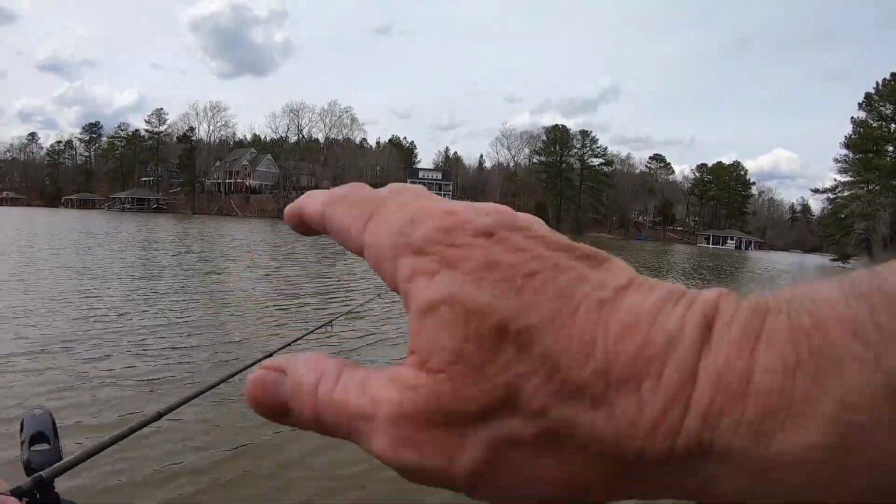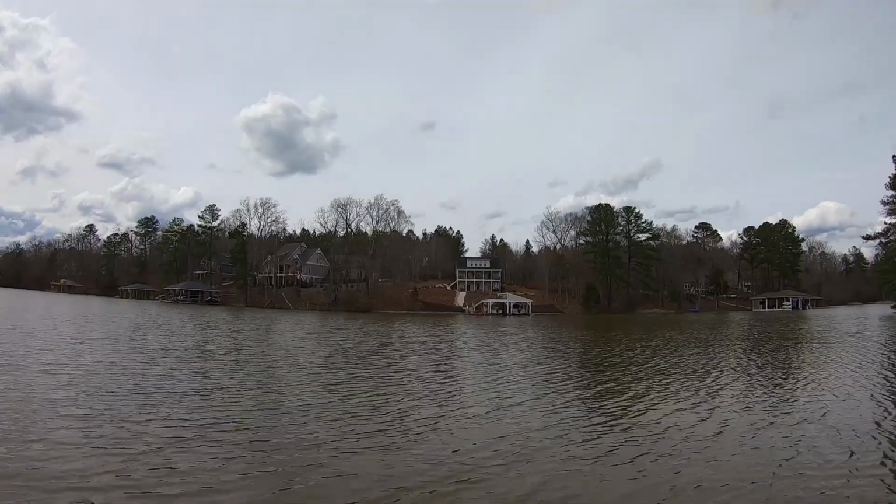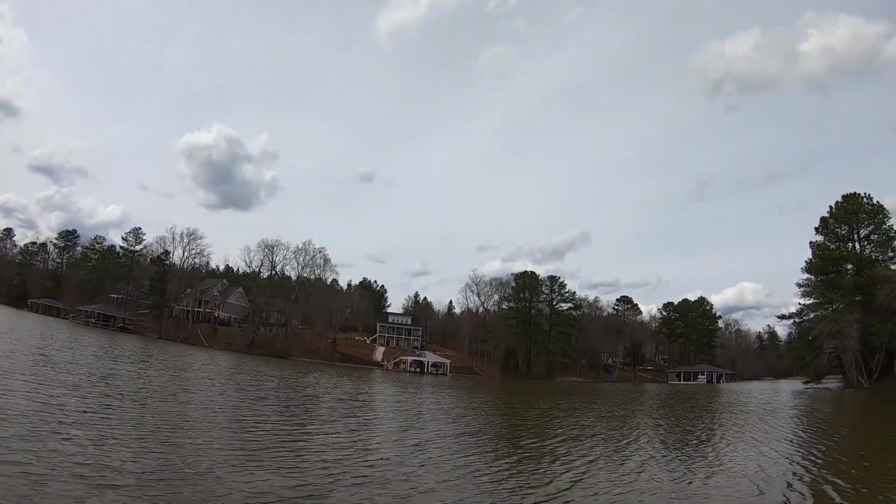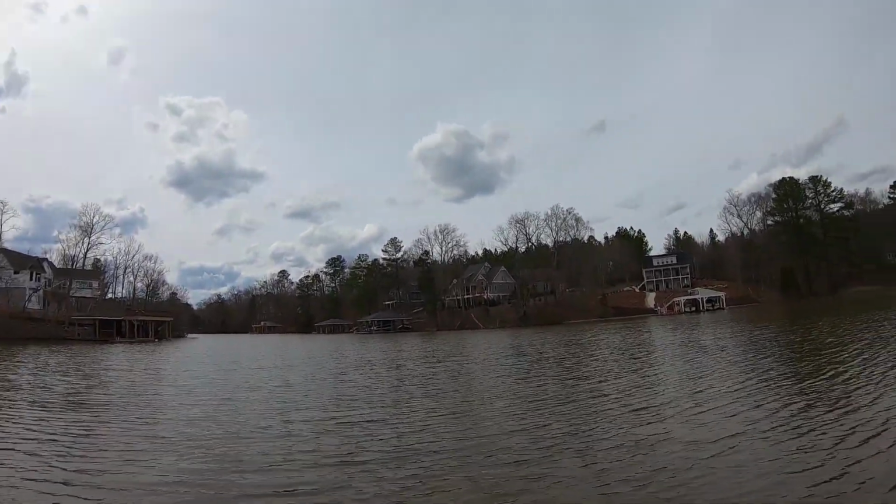Y'all notice I took my shirt off? Yeah, it's supposed to be 70 today. Warmest day we've had this year. And I think it got there. Sometimes they say that, guys, and it doesn't make it. They said 60 the last time I was out, and I never took my coat off. Well, it's warm today. And plus, I've been sitting here out of the wind a little bit now.